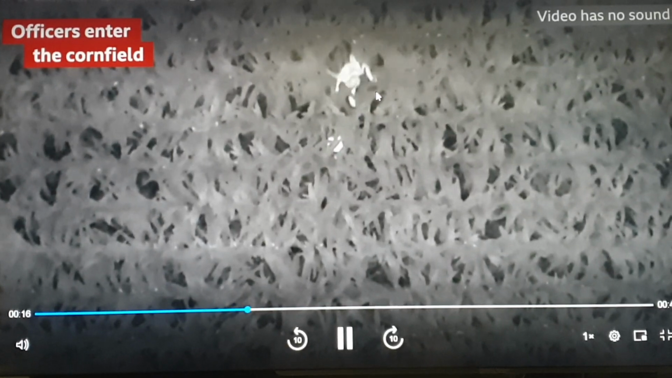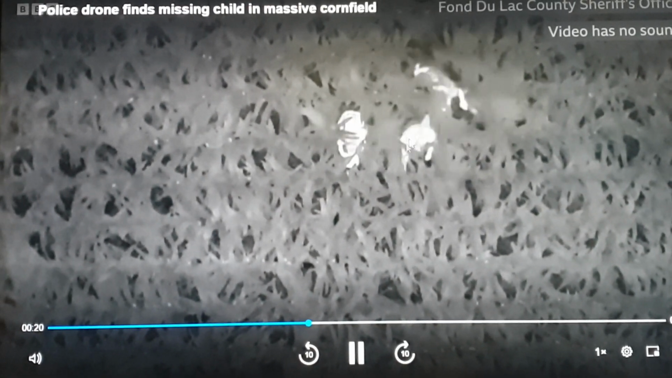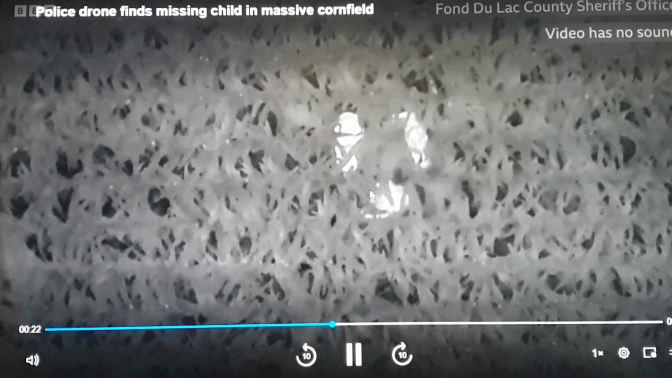Here's the child. And then they signal to the police, and you may just see look how they're coming. Here the first policeman comes directly to the child. A second police is coming, a third police. Immediately they found the child. I'm so amazed. Imagine what kind of technology we got. Here's the child, they found the child.